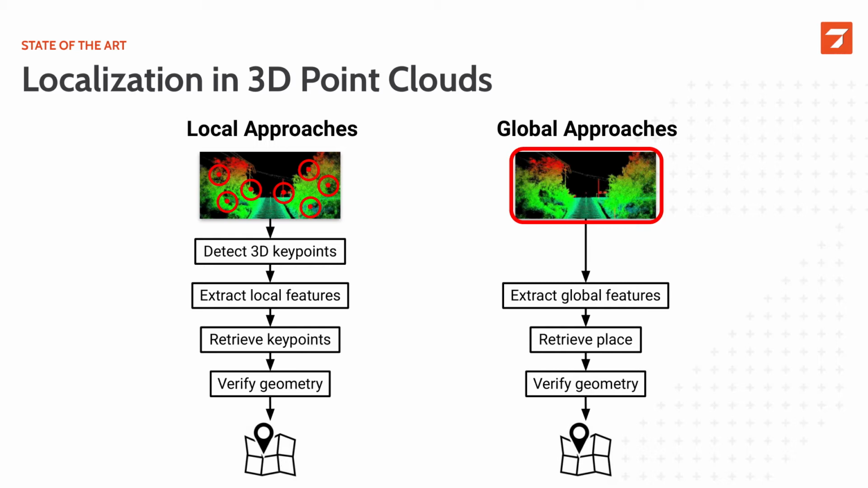Then we have the global approaches, which is similar to image retrieval. So for the full point cloud, we extract one descriptor, which can then be used to retrieve the place directly in the database. And to output the localization, we usually have a geometric consistency test or a registration of 2 point clouds.